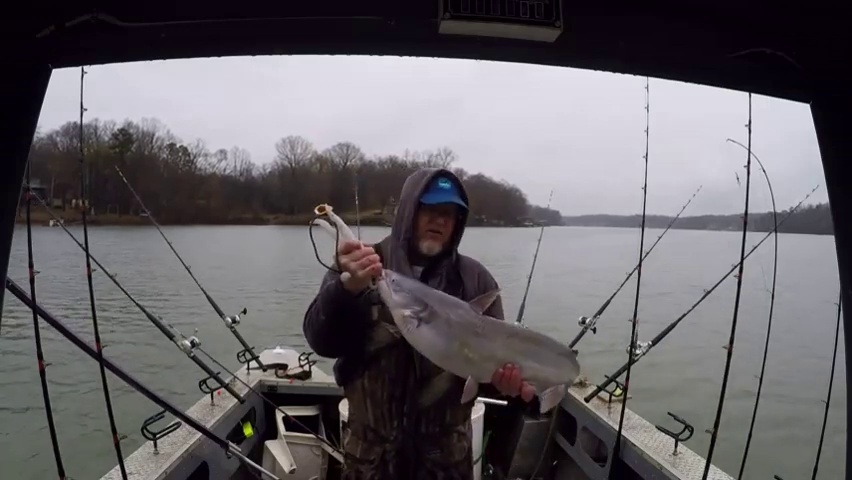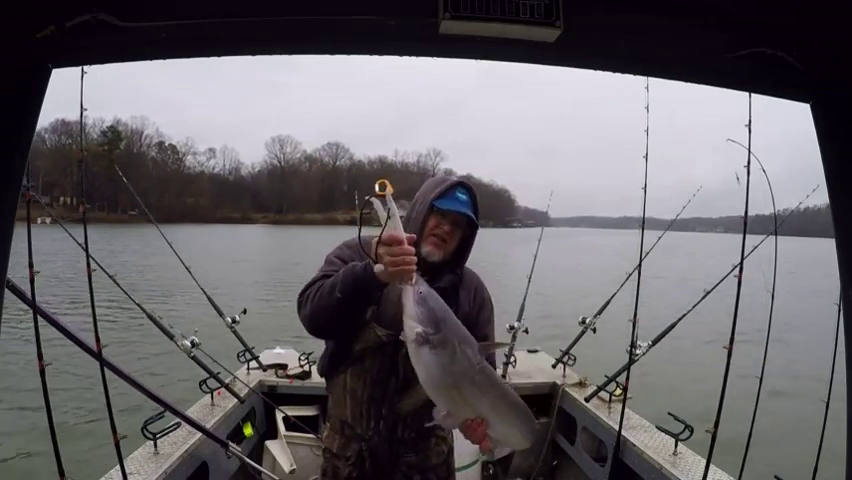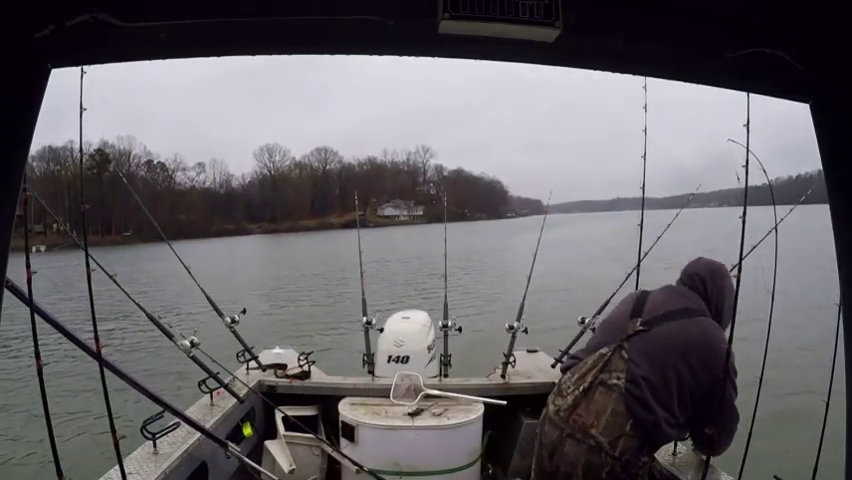I'll use these grips on a fish this size. I use grips mostly for control. I don't even like taking a fish this size and supporting him like that for too long. Okay. Alright, let's turn him loose.